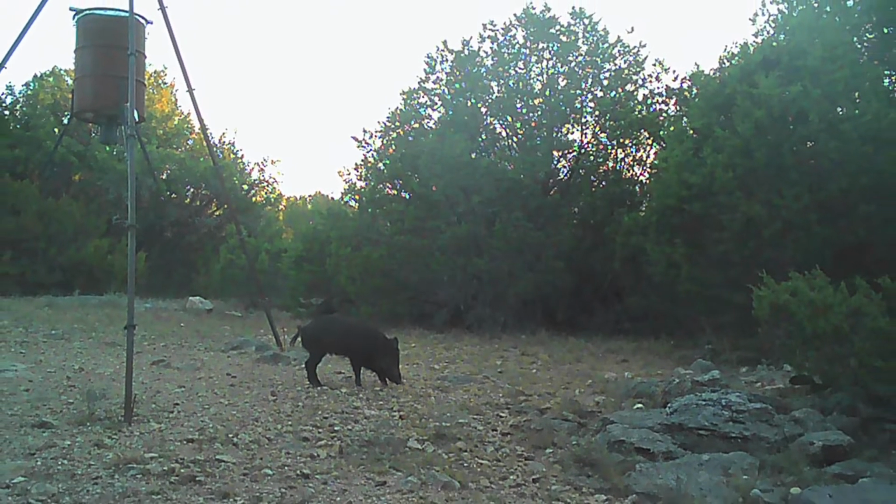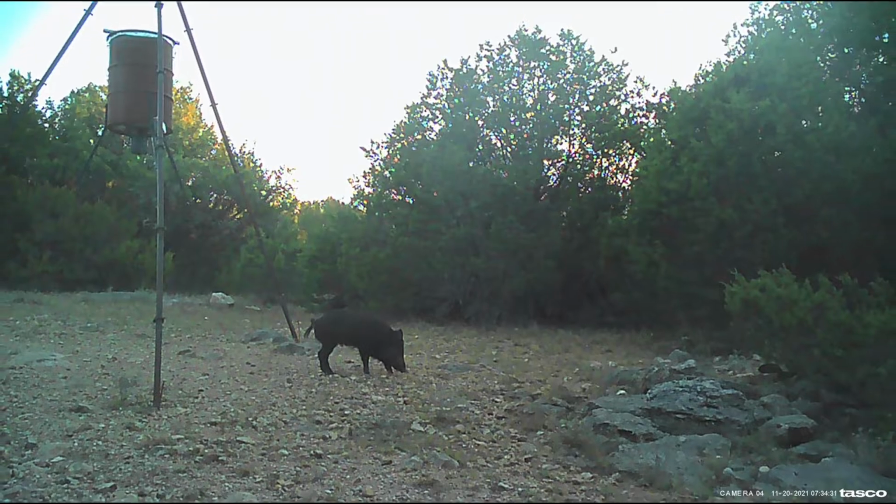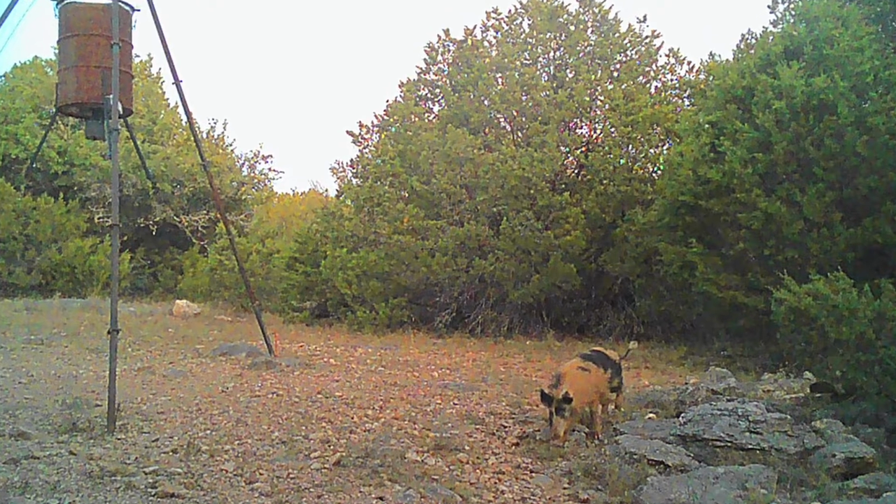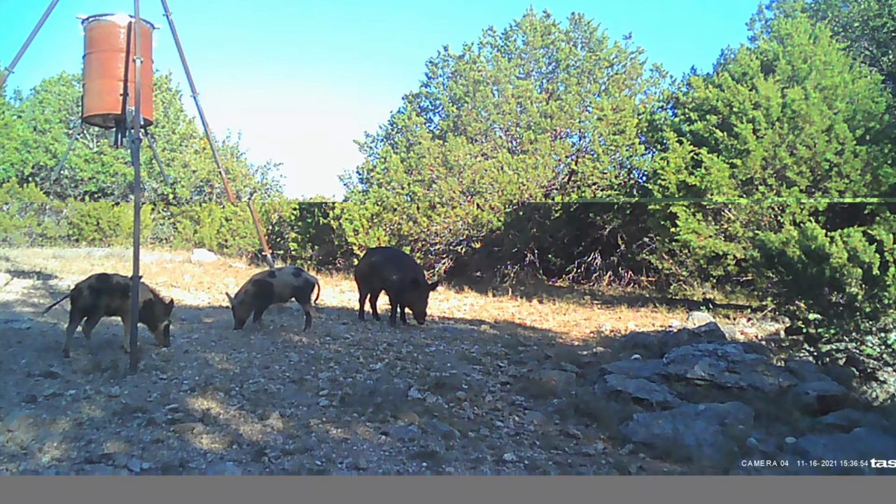Now Nick spotted a black pig, he said 180, maybe 190 pounds. So there's one in the area, and yes, we saw it on the cameras. He's been showing up on the cameras in what we call the George Bush area.